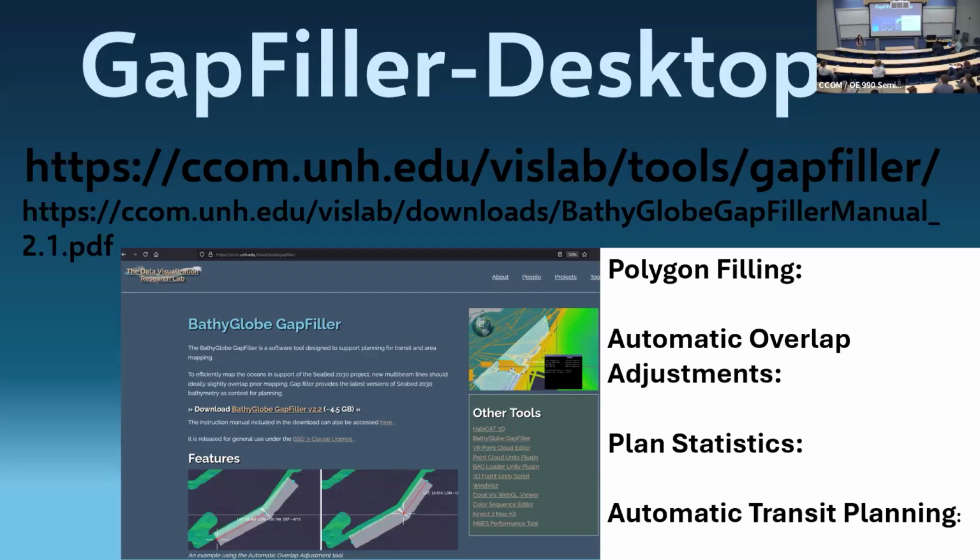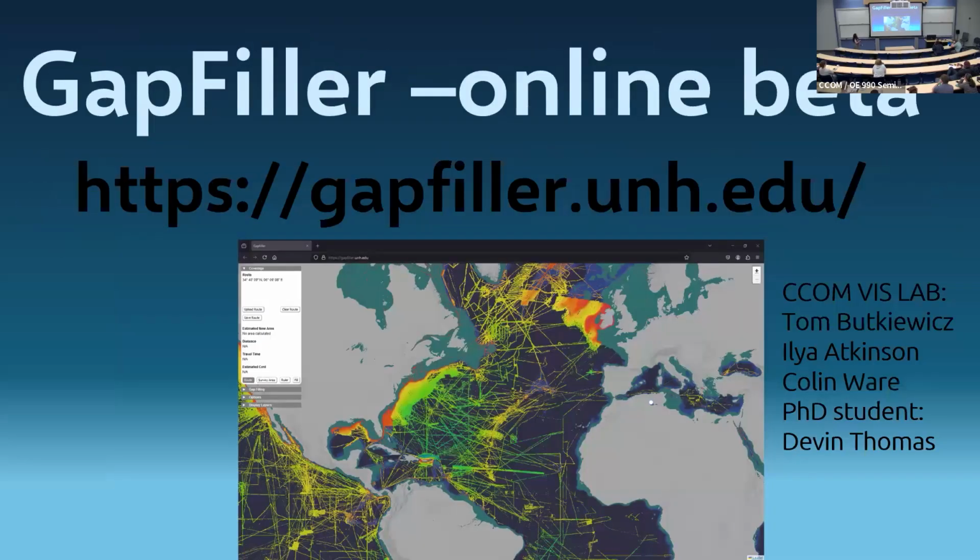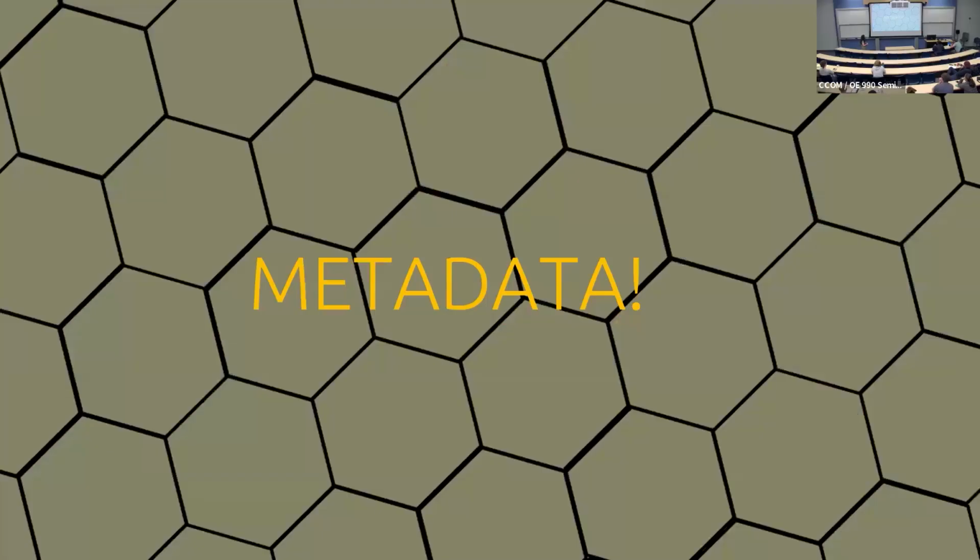Normally people don't do that; you usually wait for the grid to get updated and put in the CCOM website. But there is now a new beta version, and this is something that the VisLab folks have been working on. Ilya and the new PhD student Devin Thomas have been working really hard on that. If you want to go and play with that, I highly encourage you to go play with that tool and see how it works.